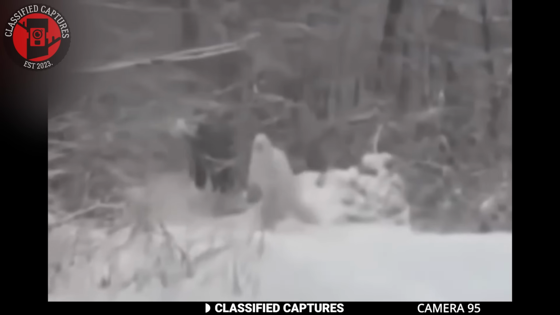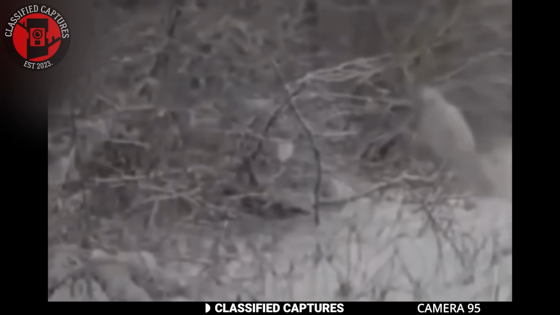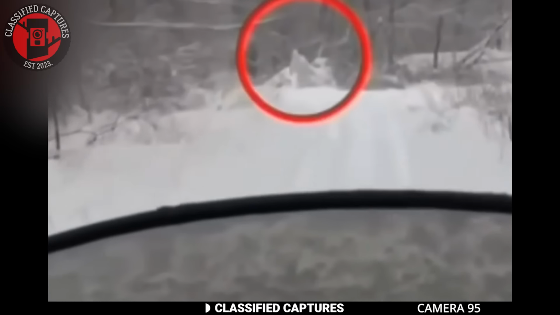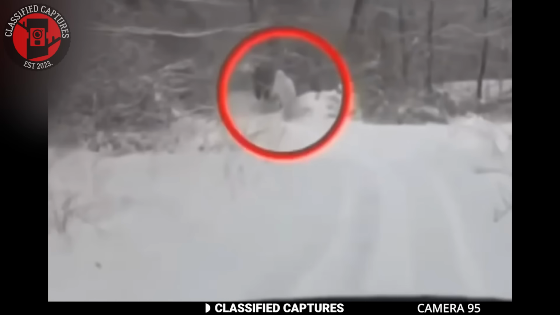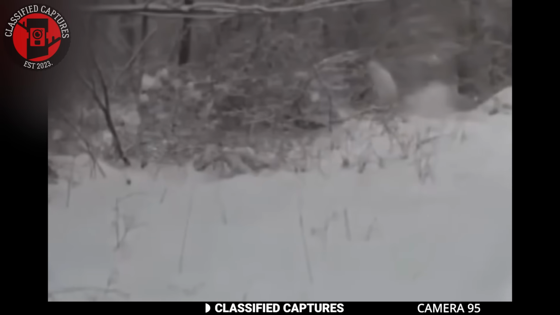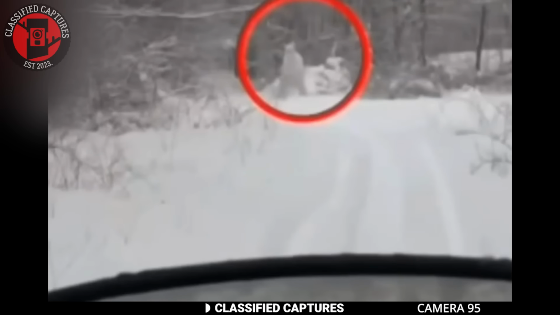Now, some people immediately called this a Yeti, the legendary snow creature of the Himalayas. But this sighting didn't happen in the Himalayas, it happened somewhere else entirely. So was this a rare, winter-adapted Bigfoot? A Yeti that somehow ended up in a different region, maybe visiting his Bigfoot cousin, or something else entirely? Let's hear your thoughts.